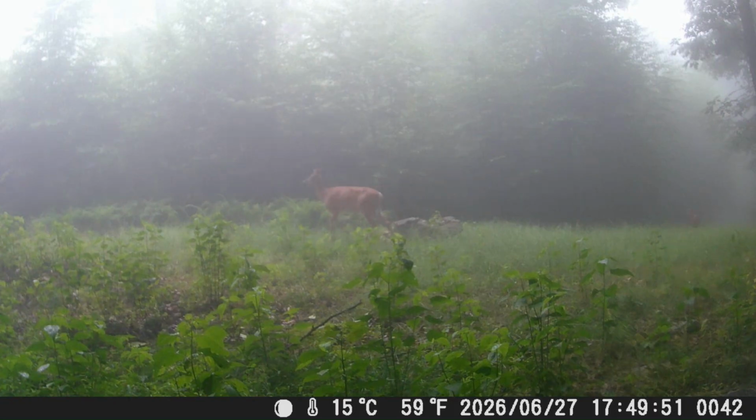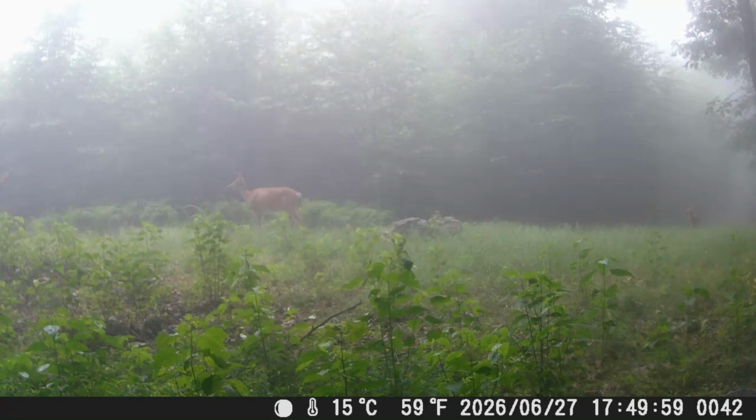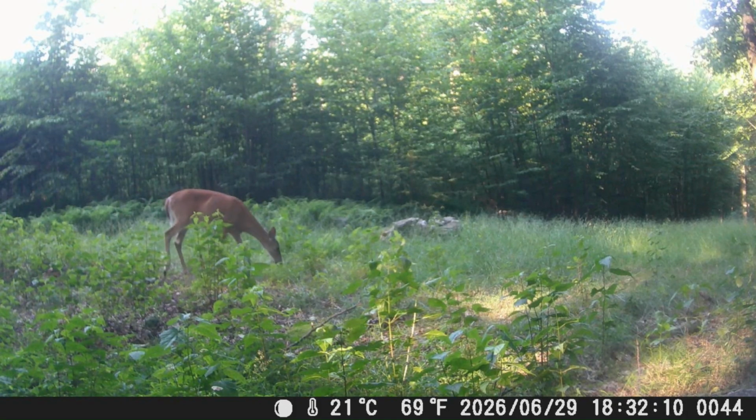Got a doe here, a little foggy. It looks like they're smoky. I don't know which day this is, because we did have smoke up there on the mountain for a week or so. I'm thinking this is before we had these days of the smoke. Then another doe in here. It looks like feeding around.